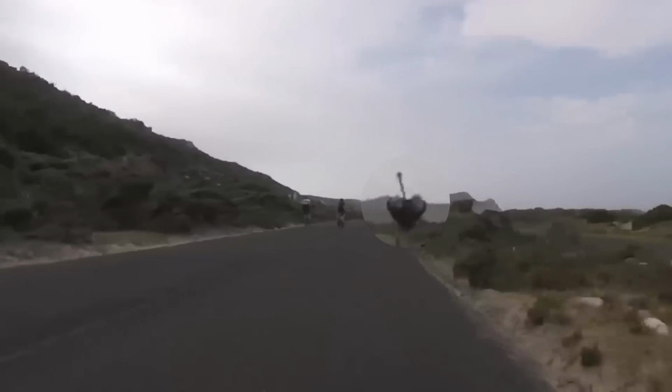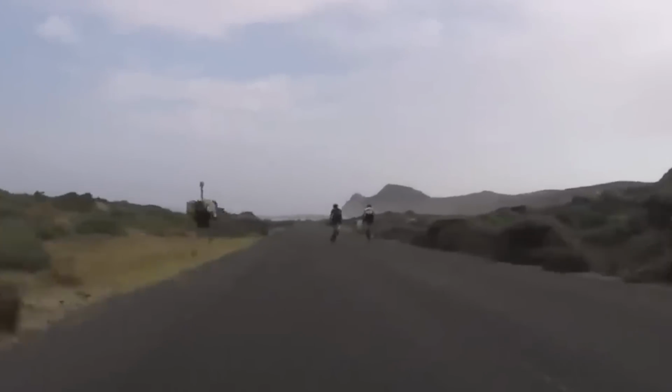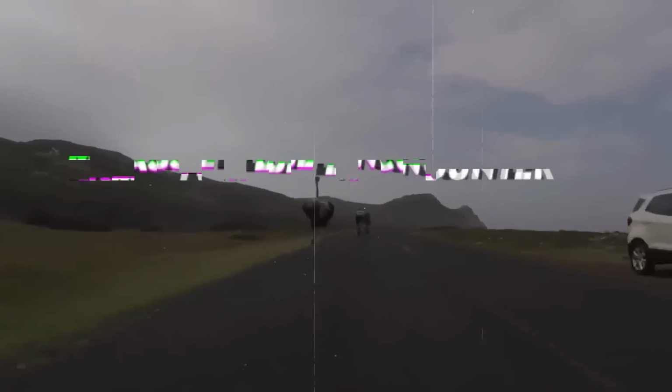The big bird's long legs ran super fast, its sharp claws snapping just inches from the wheels. The cyclist pedaled furiously, trying to outrun the angry ostrich and get to safety.